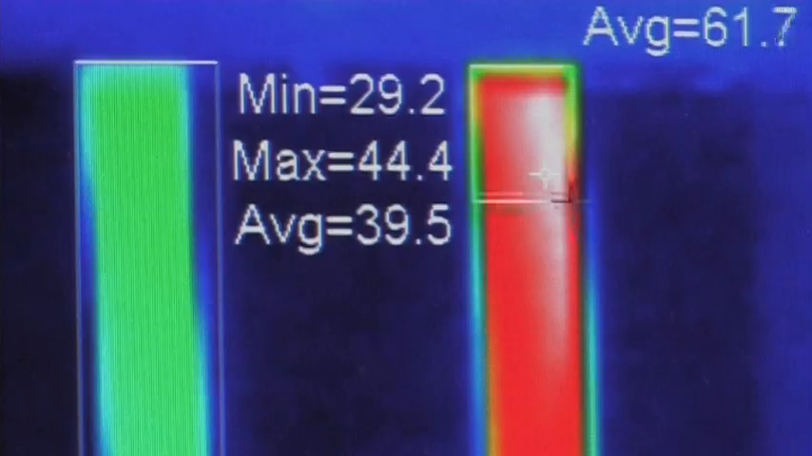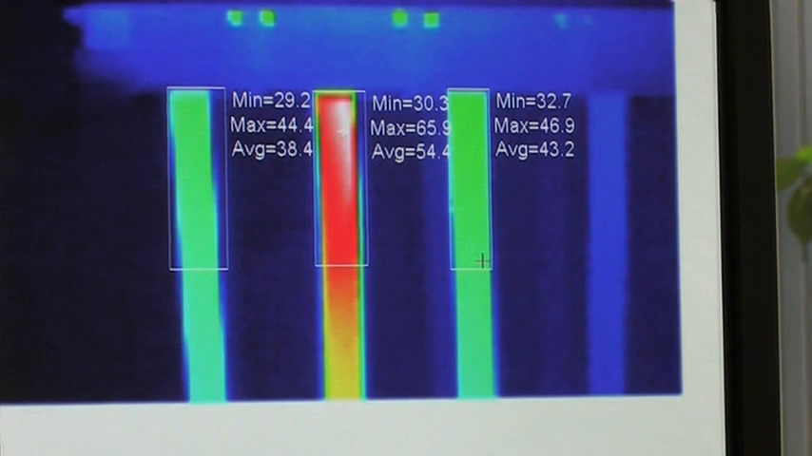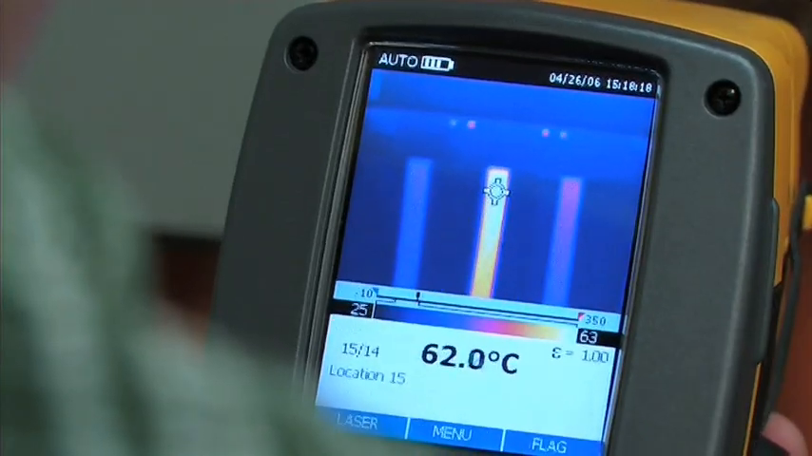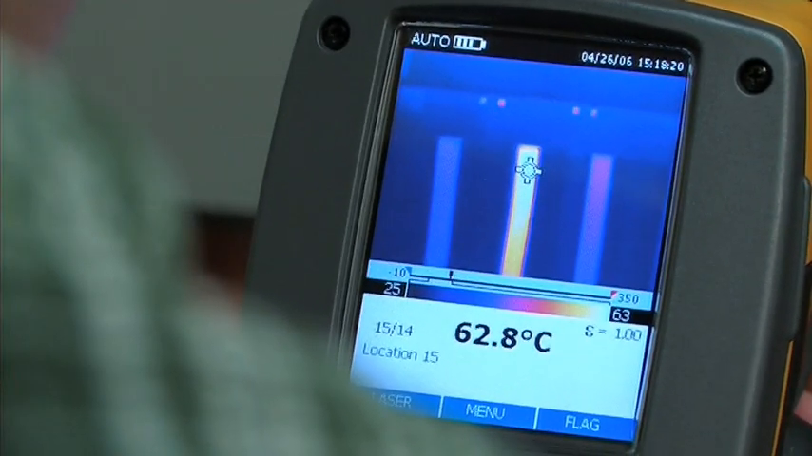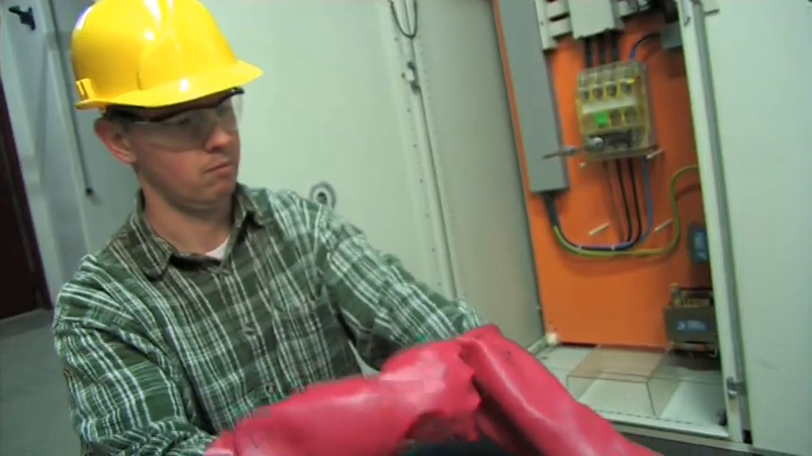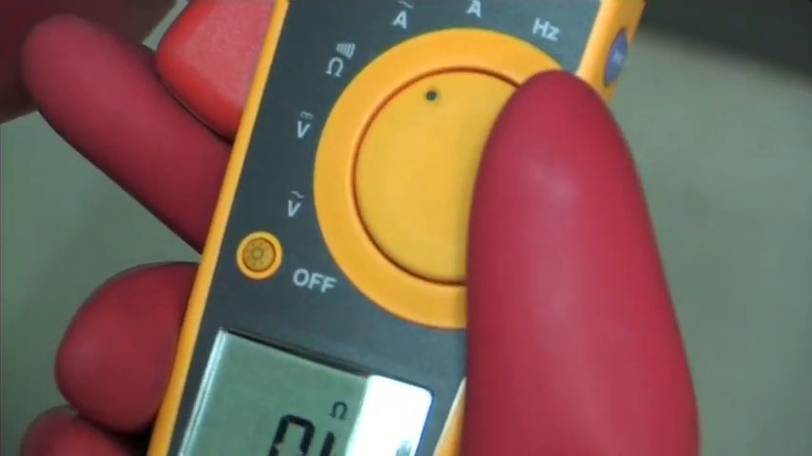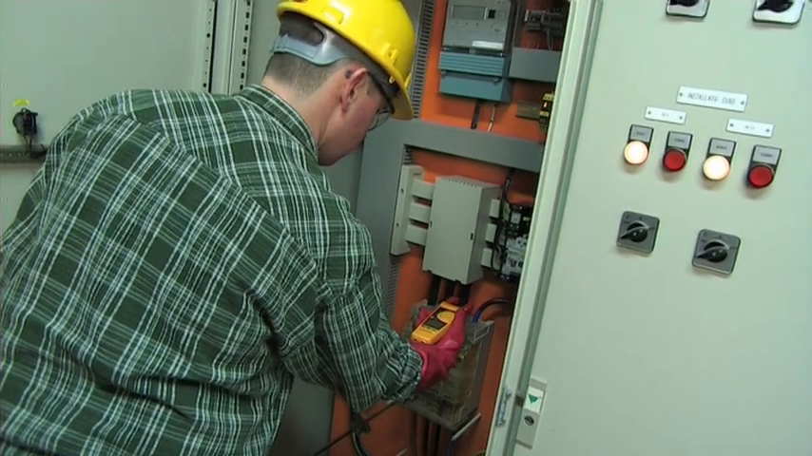The temperature distribution over the cable suggests a bad connection, although an unbalanced load, overload, and harmonics can all result in a similar temperature pattern. To understand what actually causes this temperature increase, additional measurements need to be done. The loading on each phase is easily checked with a current clamp.